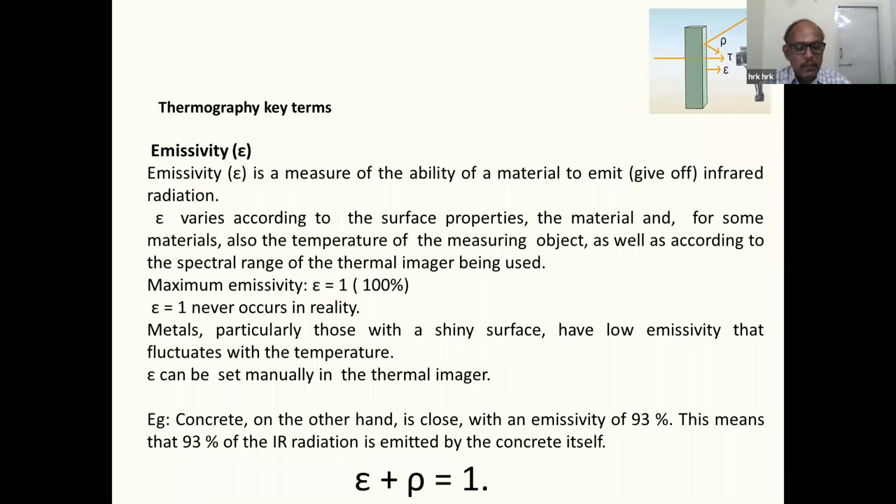Another important one is the emissivity of the surface. It is the ability of the object to emit infrared rays. This varies with surface properties like smooth finish, rough finish, or the colors. The maximum emissivity we can have is 1, because if there is no reflection and no conductivity, it comes as 1, but practically it is not possible.